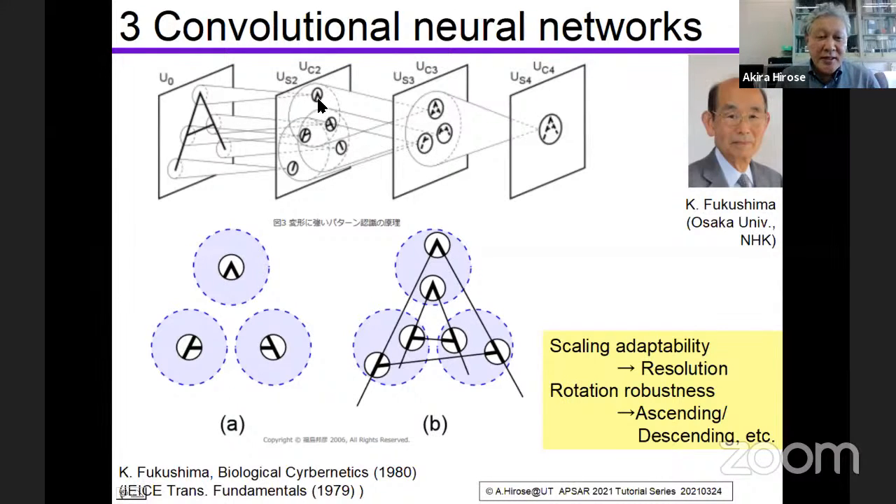The feature is extracted here. This part is very specific to A, so the neuron or neurons extract this feature. And this part is also very specific to A. This part also. The length of the line is not so important.